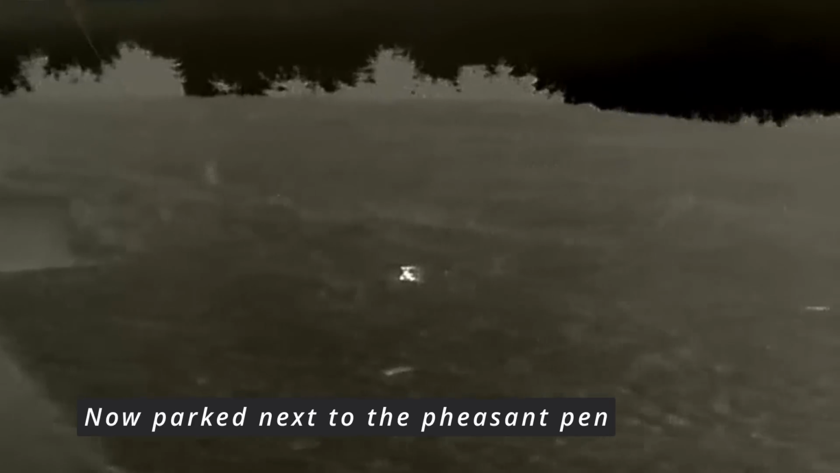That's a nice size hare sitting there watching me. You can see by the trees that's just one of the sheep, and at the back there were a couple more hares sitting in the field further down.